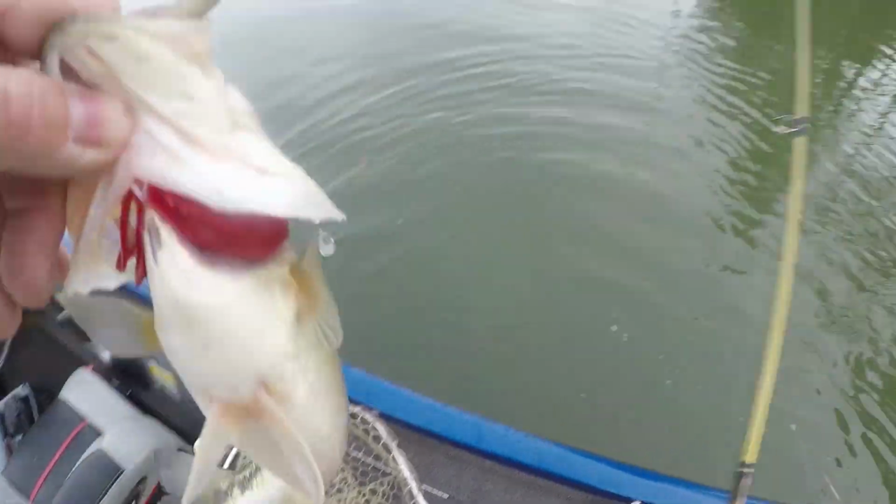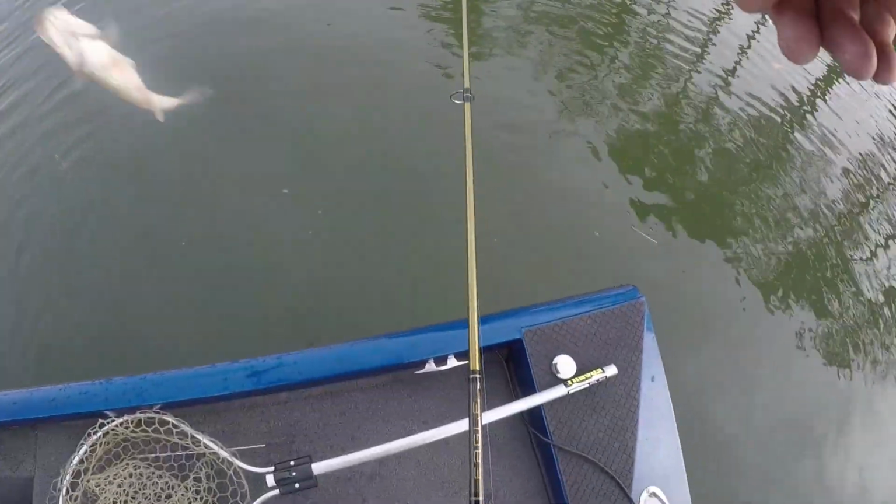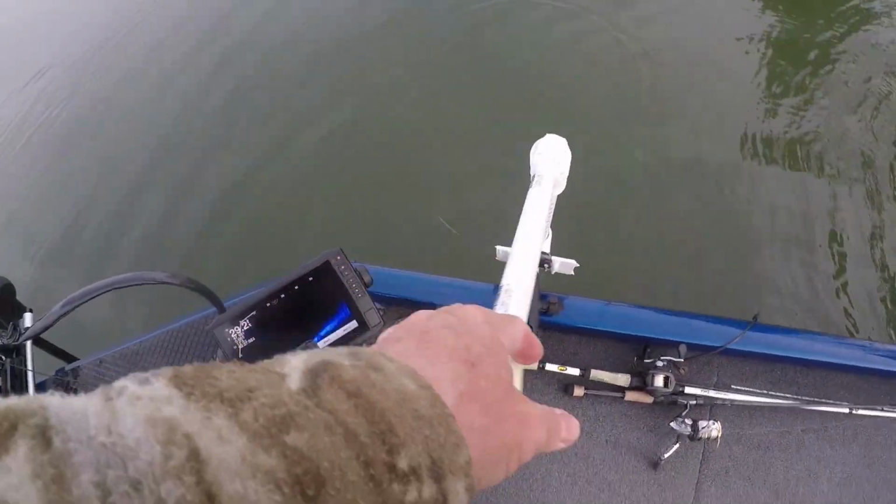I'm gonna hopefully show you on the depth finder. The school of shad's over in that area. He's a nice little fish. He's about 13 inches. They're all good. When it's cold like this, they're all good. Let's go see if we can find that school again.